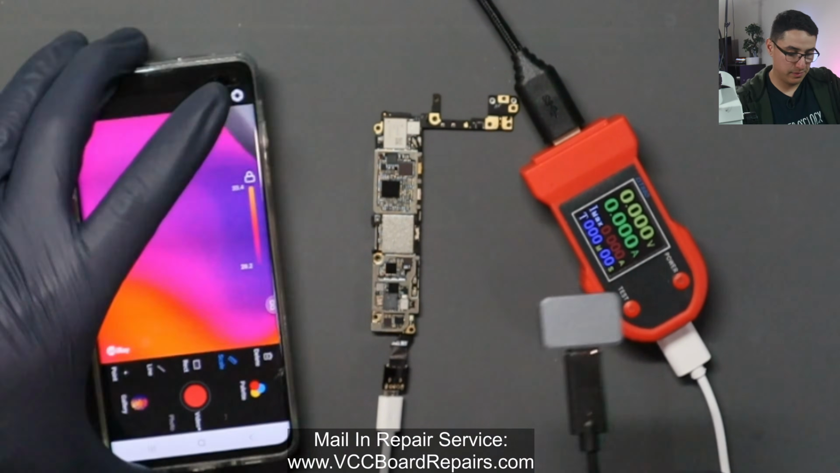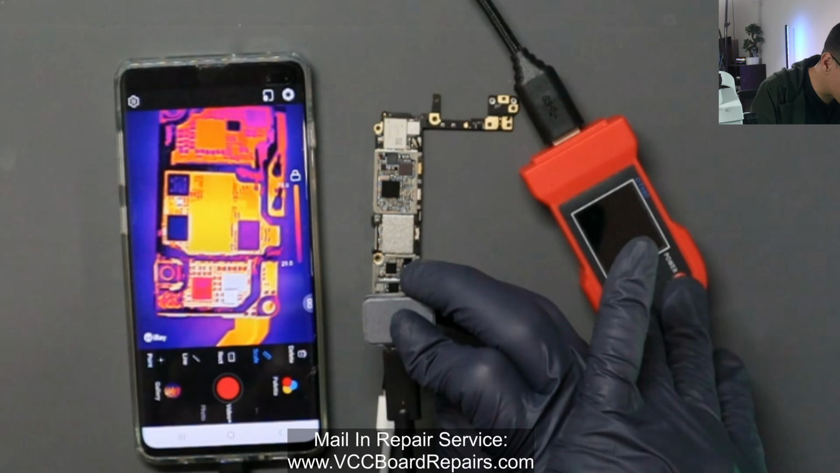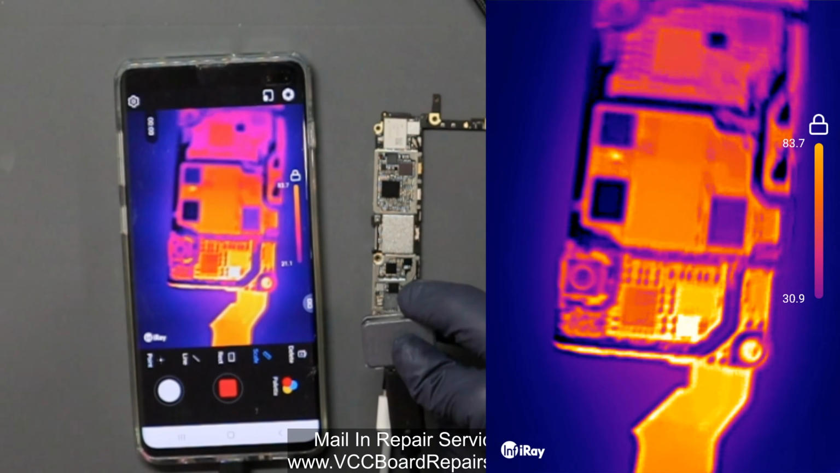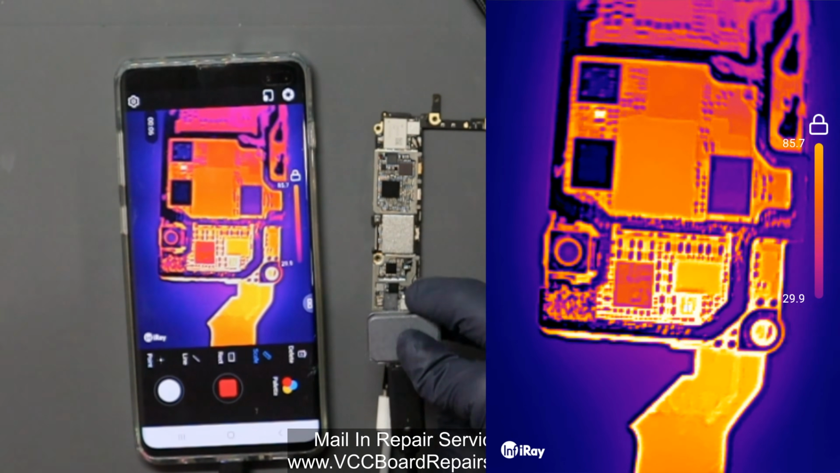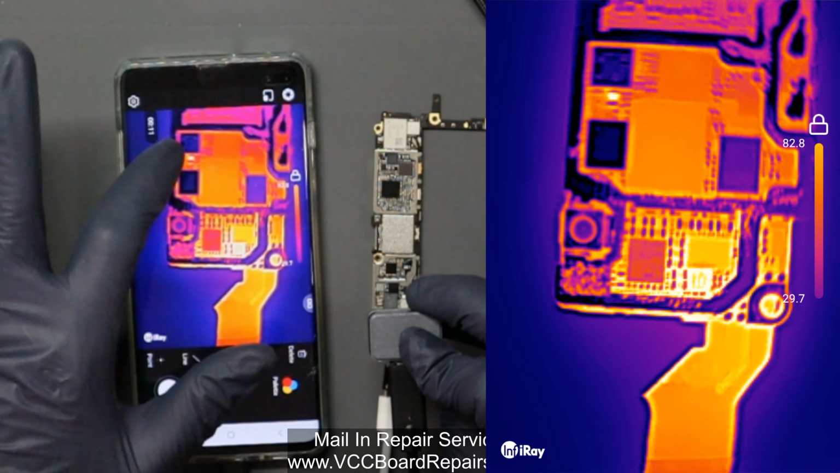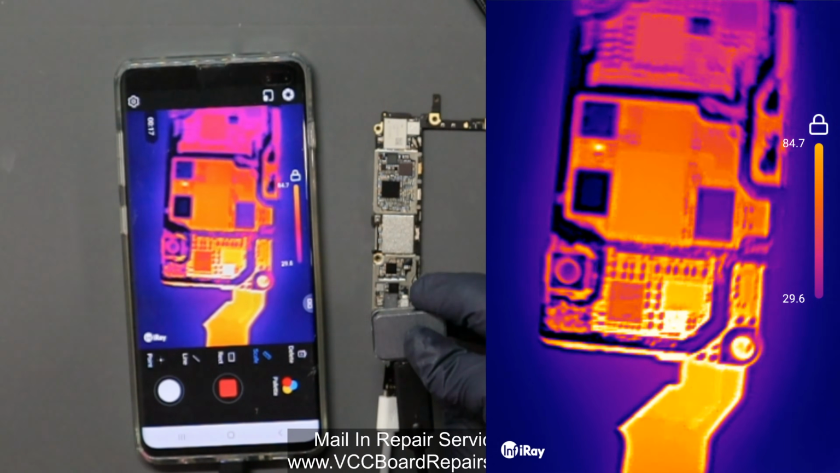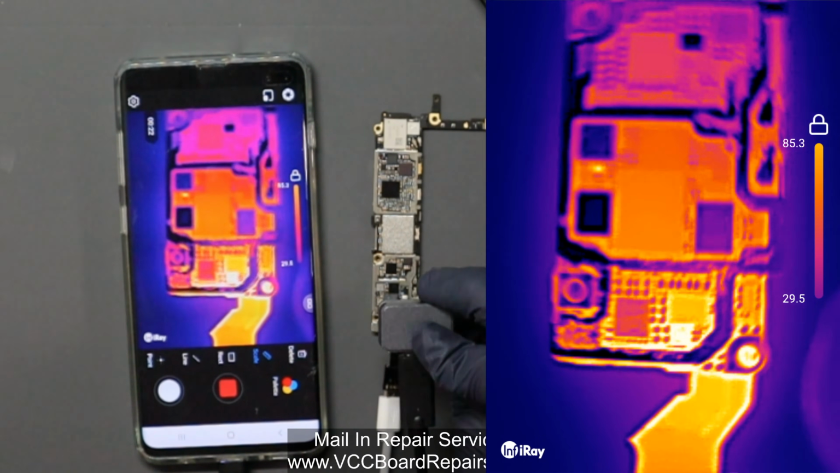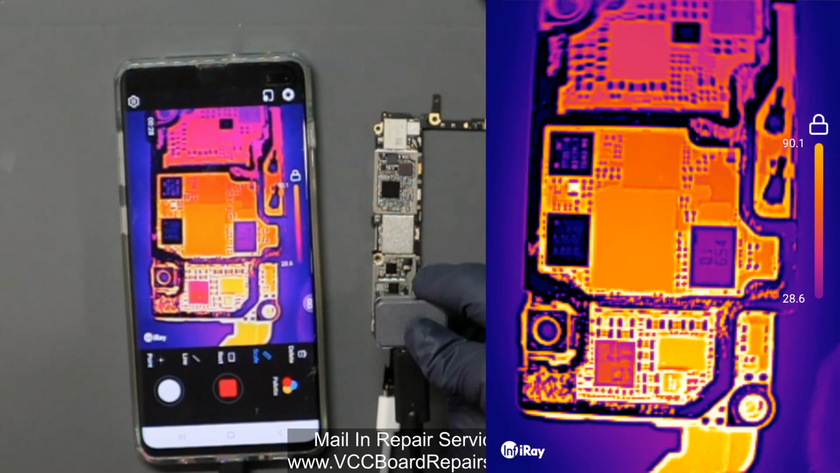Let me know. Let me go back to this one just so I can be sure I am making the right assessment. Yeah, it just doesn't give you that same clarity. I mean, no doubt you do see the shorts. You do see there's a component down here and a component up there, but it's just not the same as the Seek, in my personal opinion. Maybe you guys disagree. Let me know down below in the comments what you guys are seeing. Am I just spoiled and biased towards the Seek because I've been using it for so long?